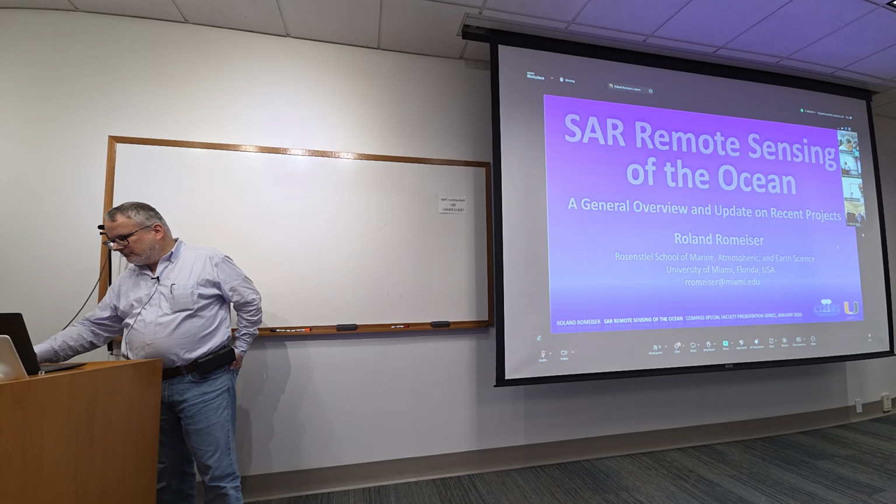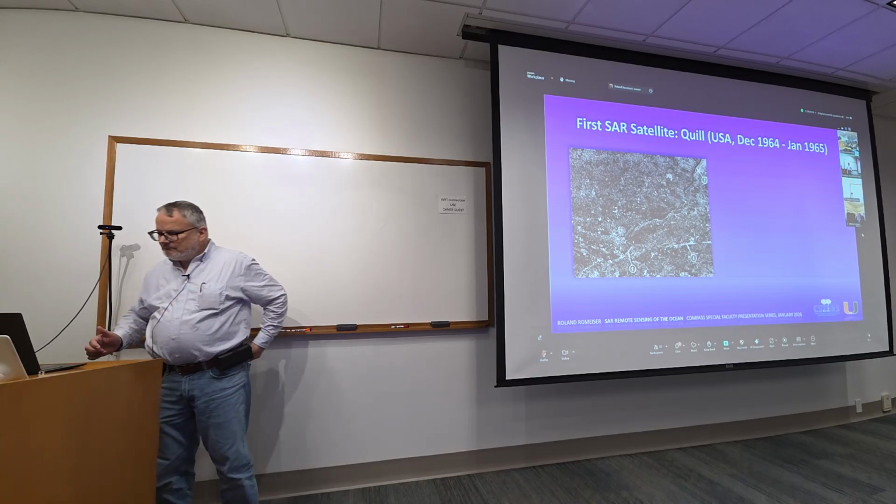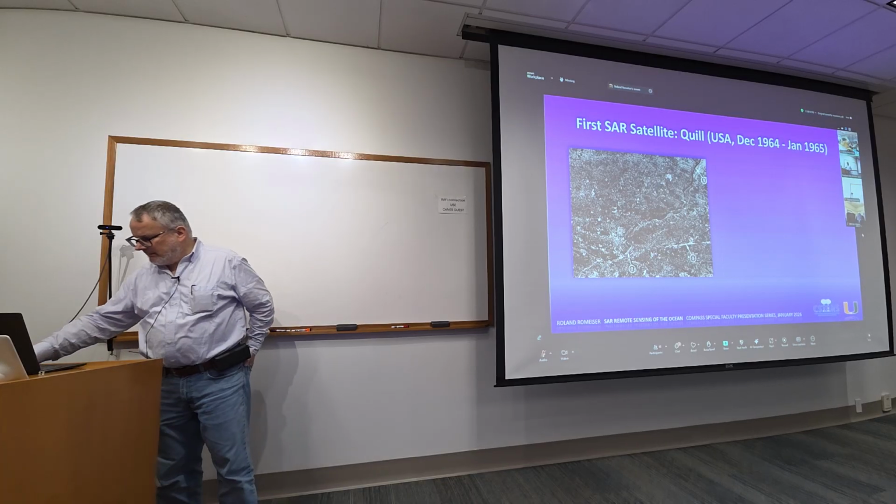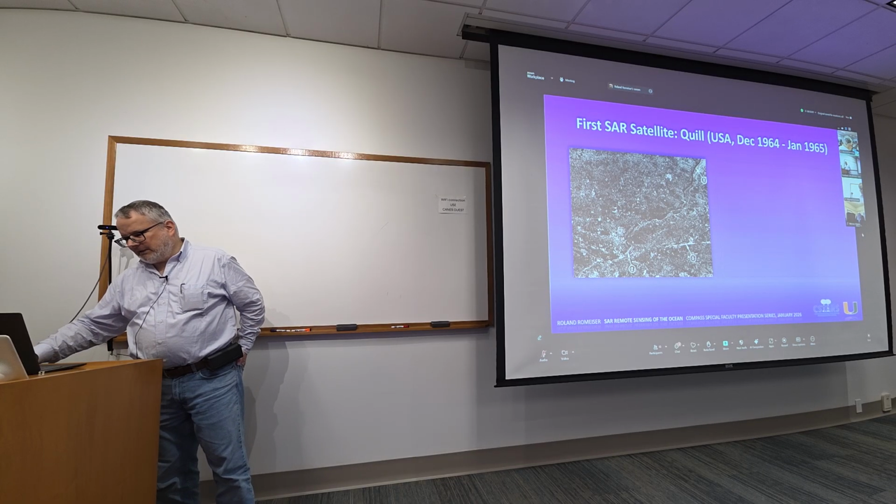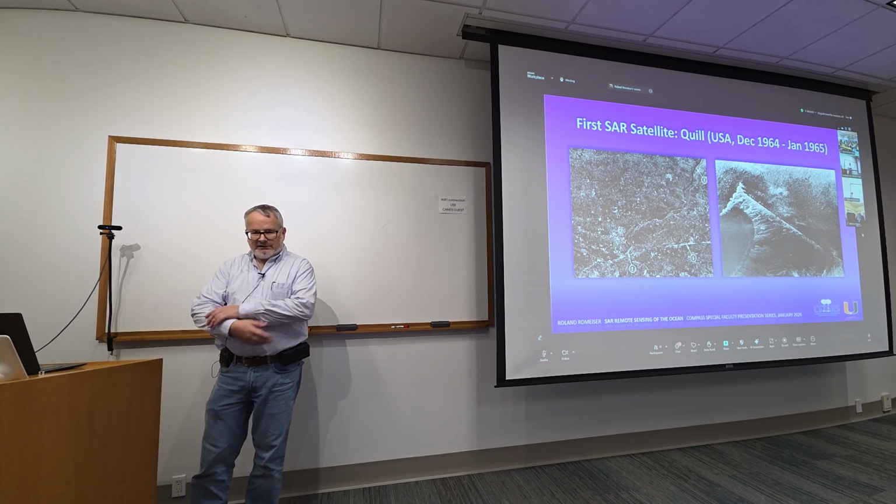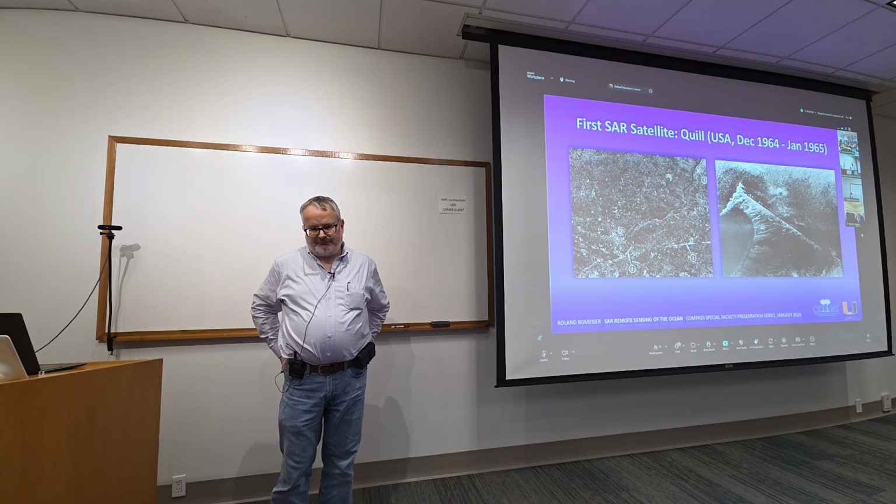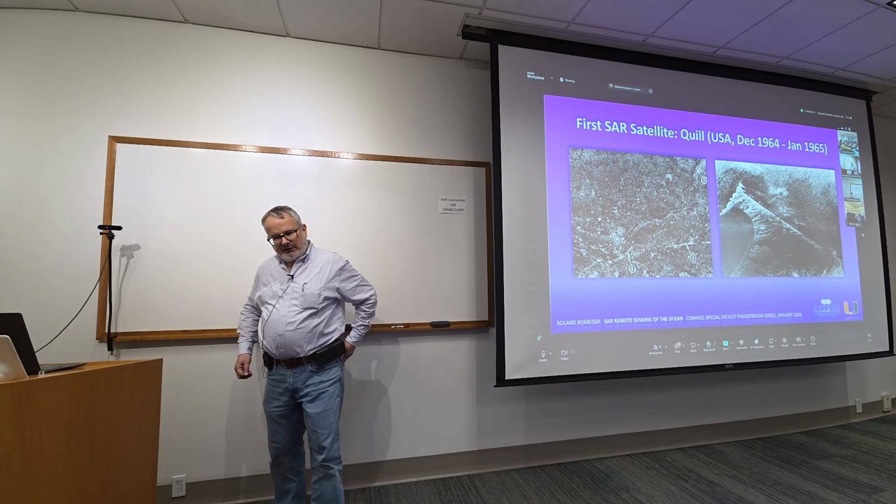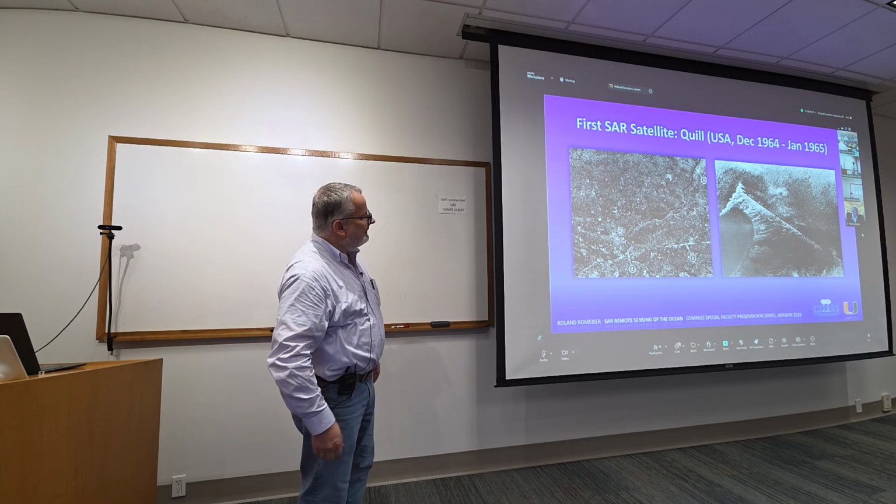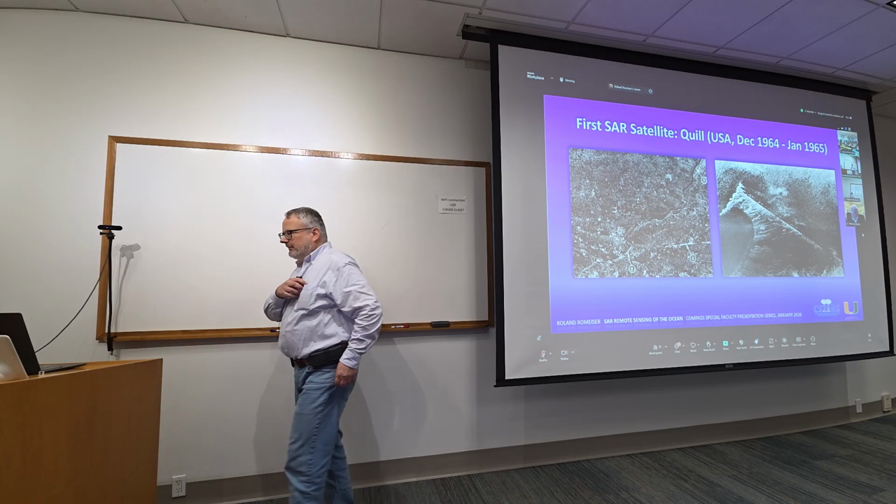Now this thing doesn't want to advance. There it is. Okay, so spaceborne SAR started as early as 1964. That was unclassified just 10 years ago or so. The Americans already had the first SAR satellite from December 64 to January 65, and as you can see there, it took some usable images of some land scene on the left and some coastal scene on the right, where you even see signatures of waves.